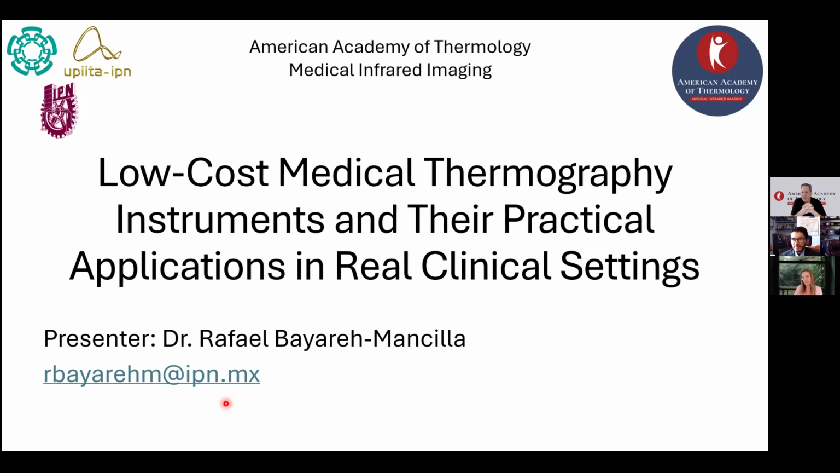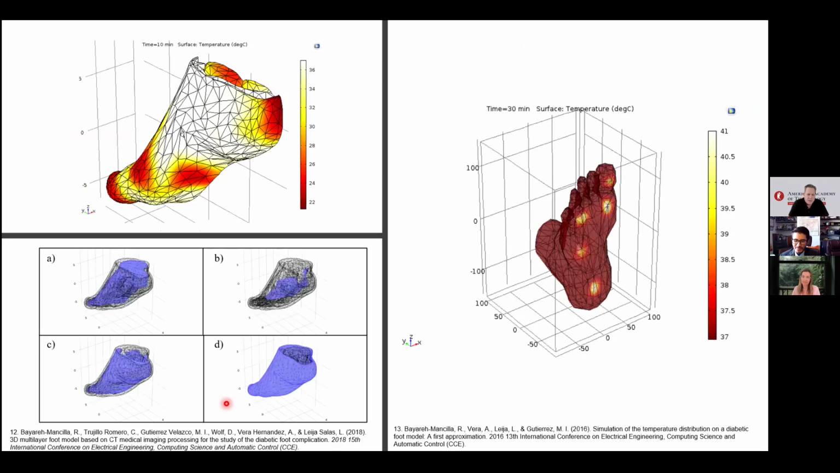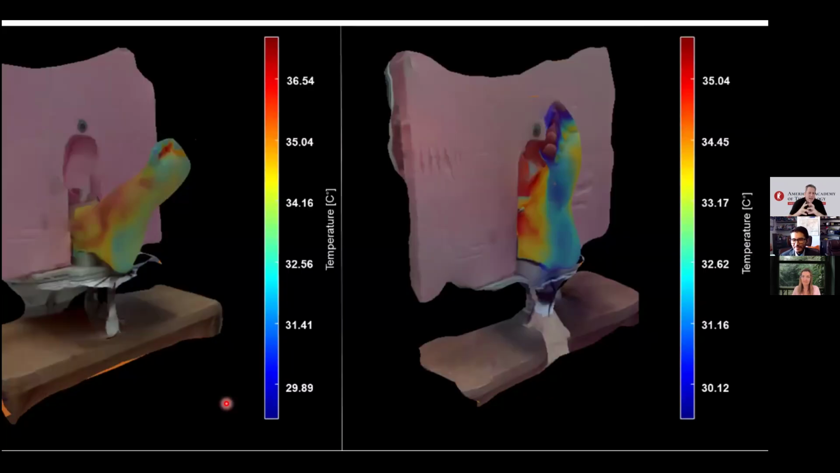This is why I was studying your research and I'm very interested, and I'd like to share this with the other members here. While 3D thermal modeling has been extensively explored in breast thermography, applying it to the diabetic foot and maybe to future ulcer risk assessment is a remarkable and much needed contribution to the field. So I like this idea.